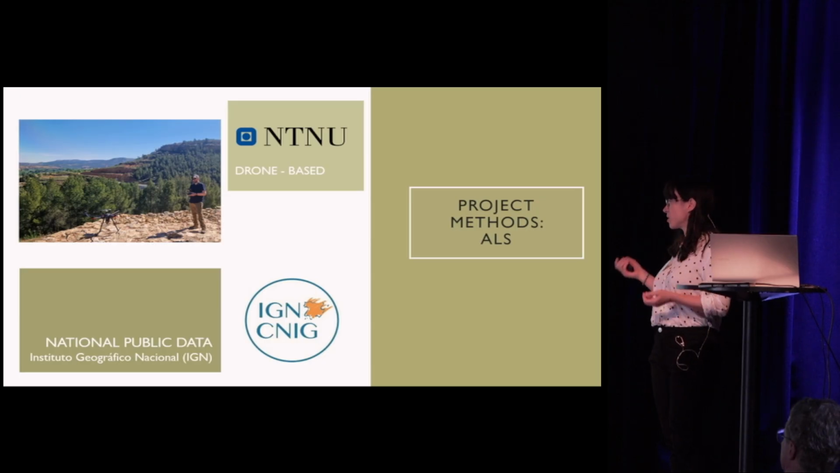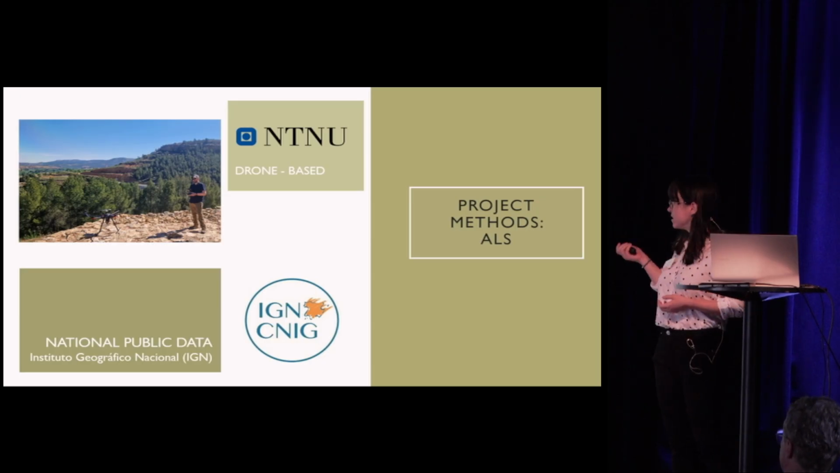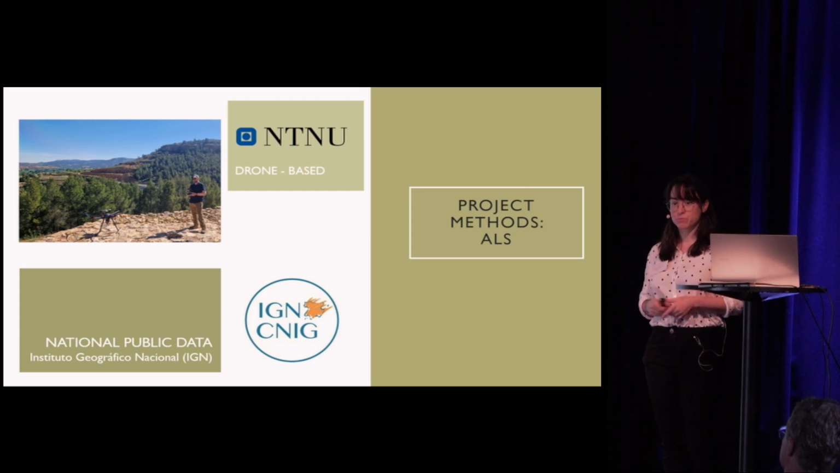And then we have the LiDAR. So even if I have the picture here, we've been collaborating with the NTNU to try a drone-based LiDAR sensor, also a multispectral drone, but the data is still processing, so I won't be able to show you much about this, maybe next year.